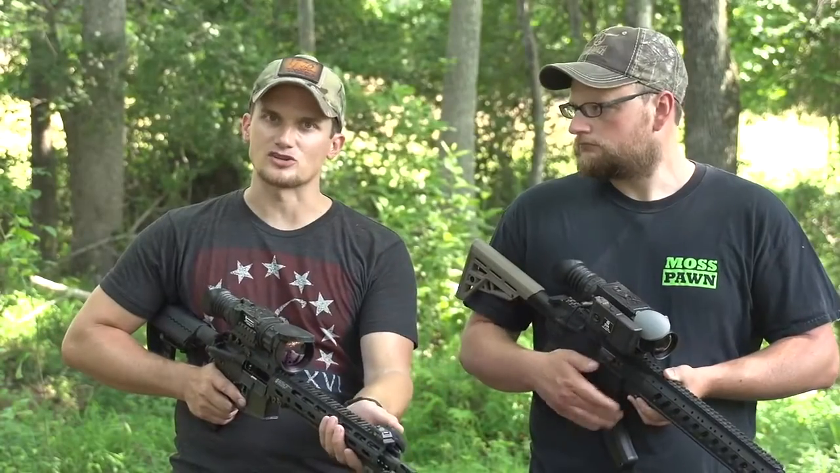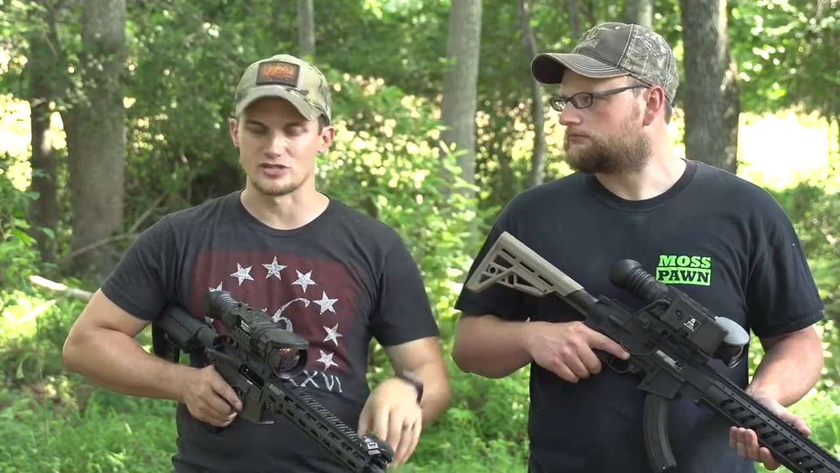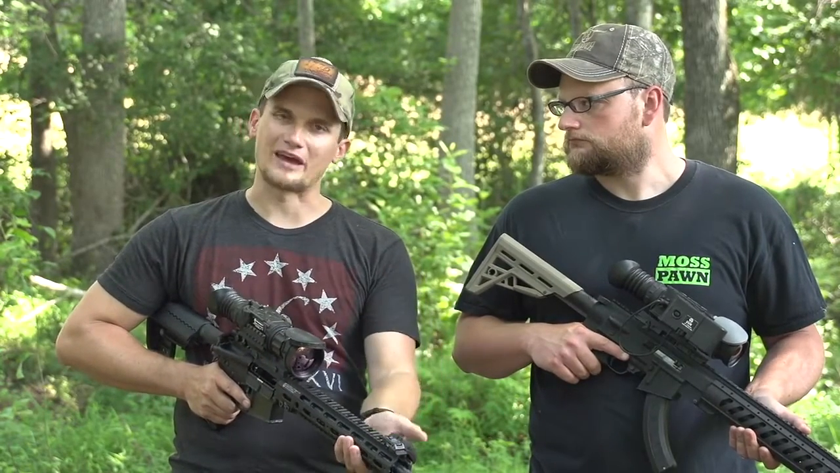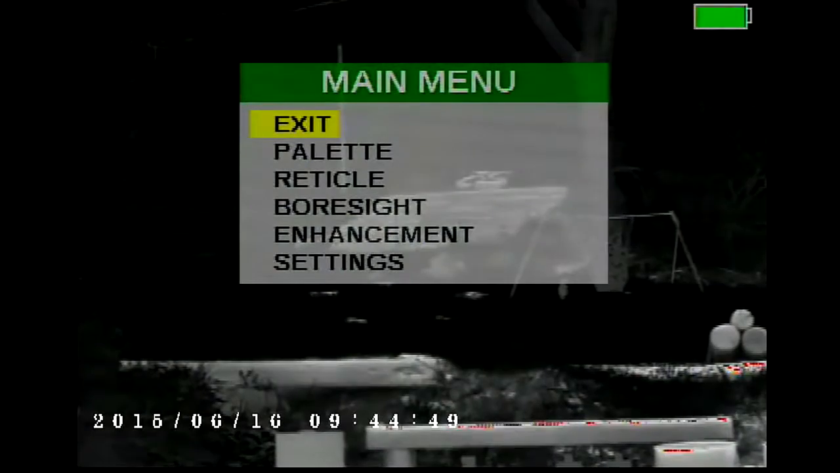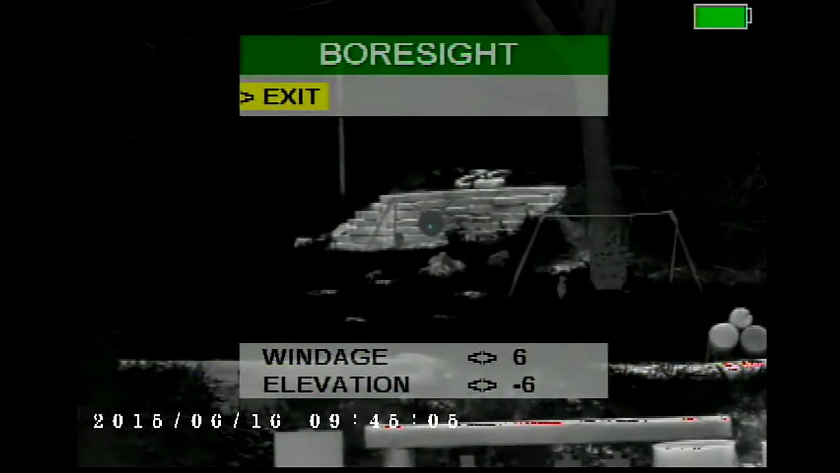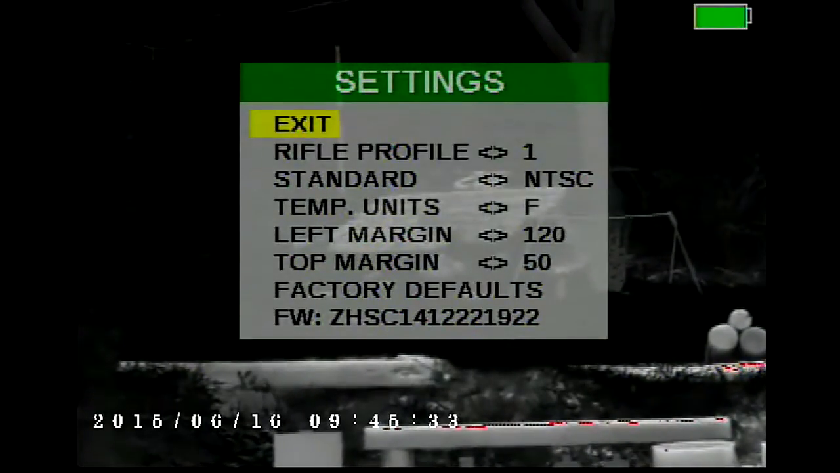And then when you're ready to actually look through the optic, and maybe say you're out hunting and you hear something, you can push the button, it'll turn the unit back on, and then you can put it back in standby by pushing the button again, so you save your battery. We're going to get after some meat and potatoes and show you the simplicity of the menu. That's one thing we didn't really talk about. The menus on both of these are laid out incredibly simple. They're very easy to use. Guys, if I can use it, anybody can.